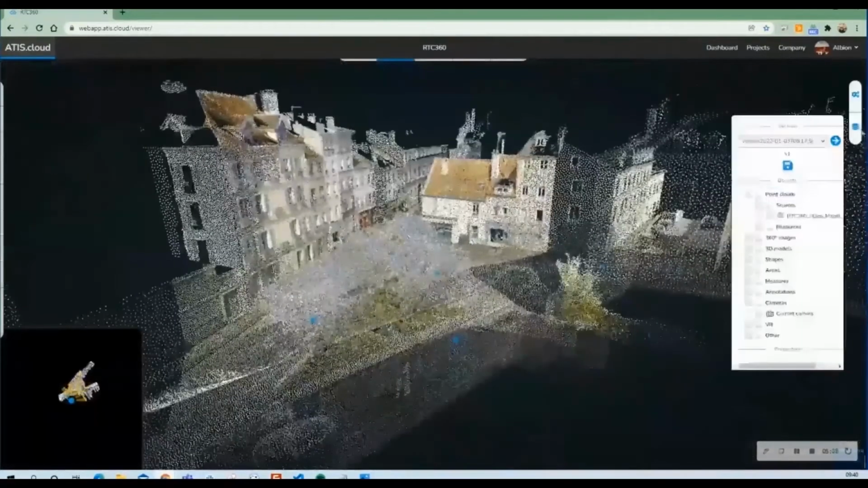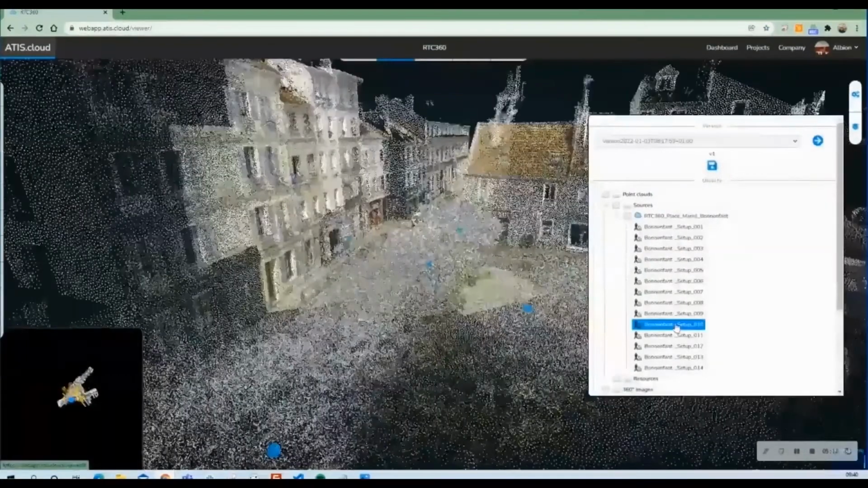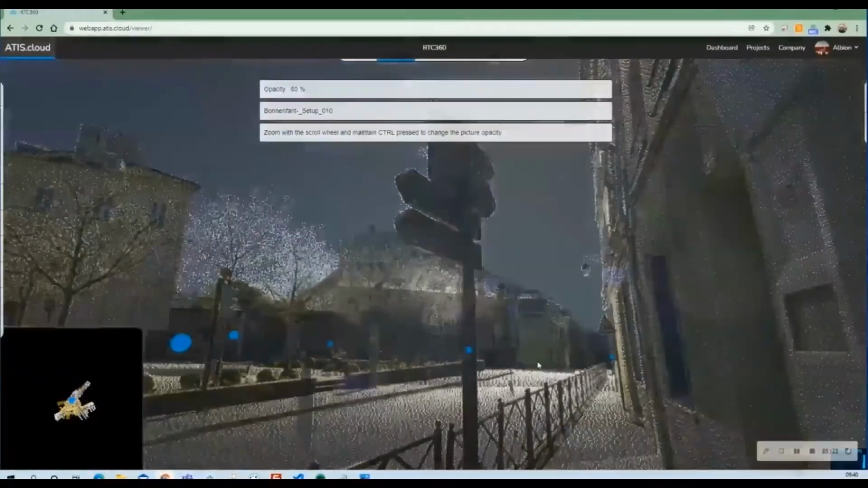And as I mentioned earlier, if your point cloud is structured, we keep the structure, which means that you can double click on every station and enter the 360 view and view only the points that are coming from this exact location.